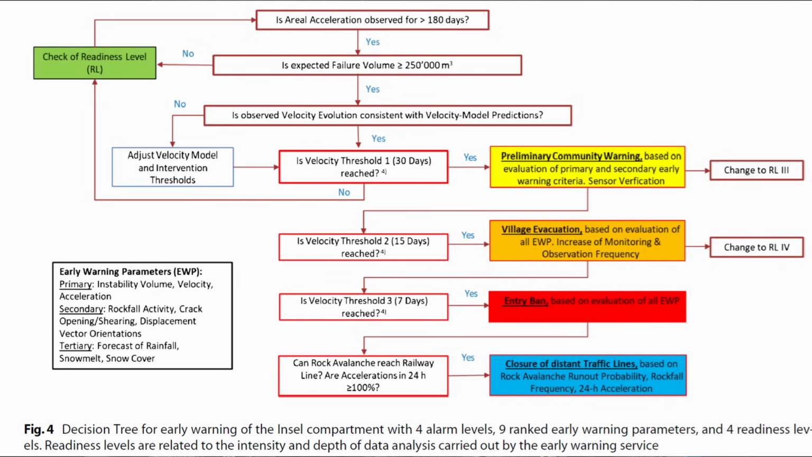And in this case, it's about 1.2 million cubic meters of rock debris that's sliding down the hill, which is over 1.5 million cubic yards of material. And then it goes through different scenarios here to determine what action should be taken. So you have preliminary community warning, village evacuation, entry ban, and then closure of distant traffic lanes.